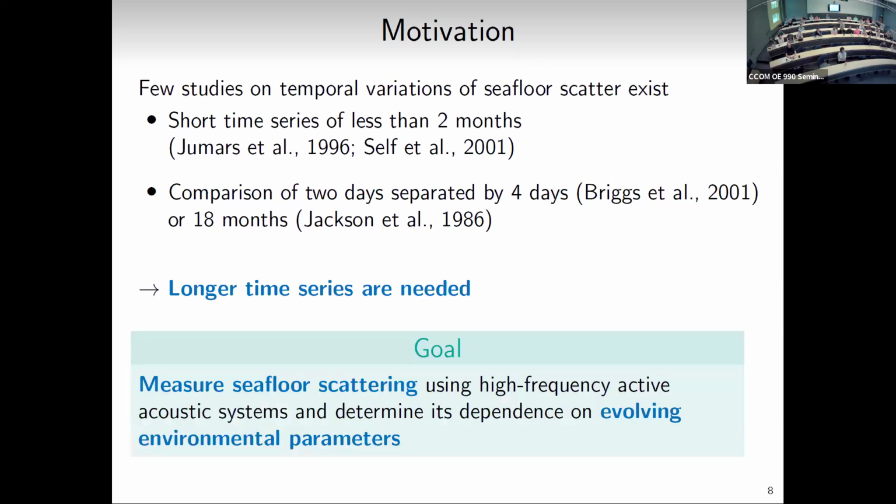And so that's the goal of this project, was to measure seafloor scattering over long periods using high frequency active acoustic systems, and try and tease out the dependence of seafloor scattering on evolving environmental parameters.